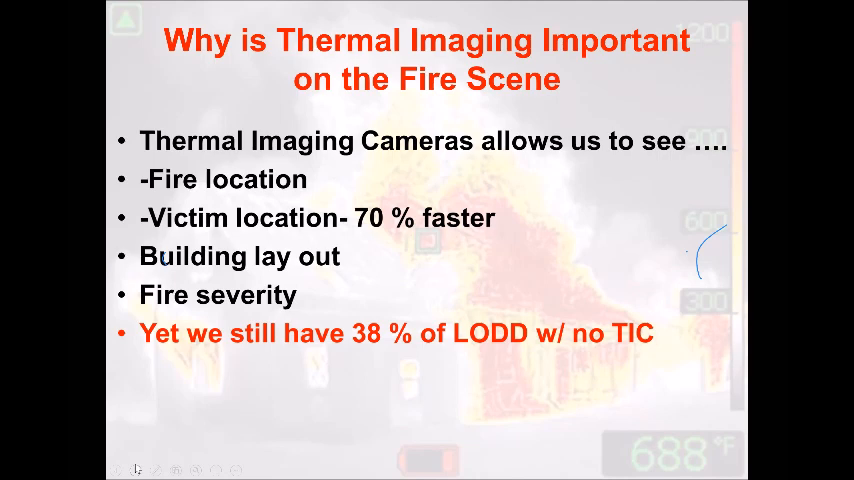They all did studies and searches and training programs, and they all came up with this data that we're finding victims faster. We're finding the fire faster. And these are all things that we have all seen personally with our use of thermal imaging cameras. One of the biggest things I think the camera allows us to do is give us a line of sight. We're doing a good building layout.